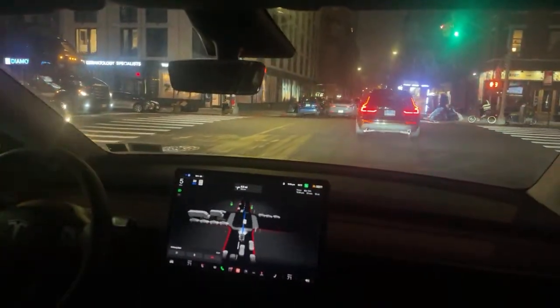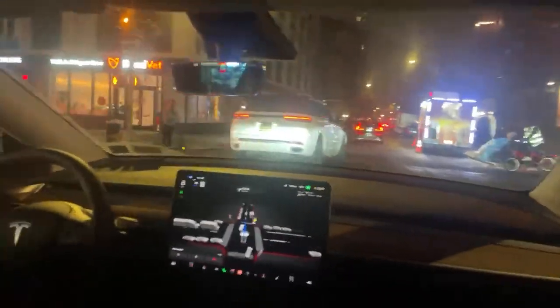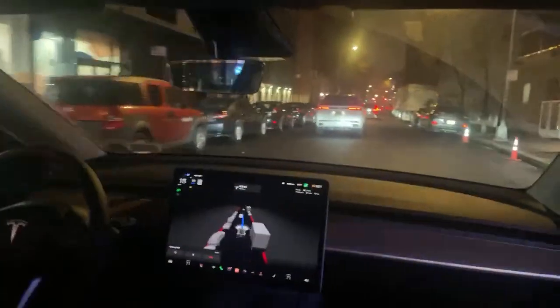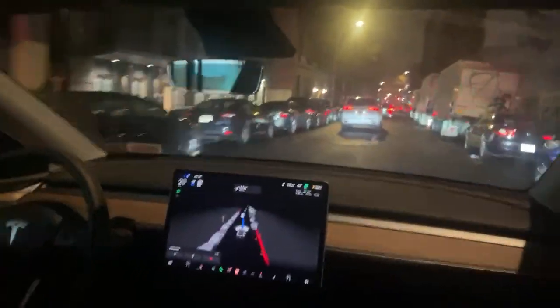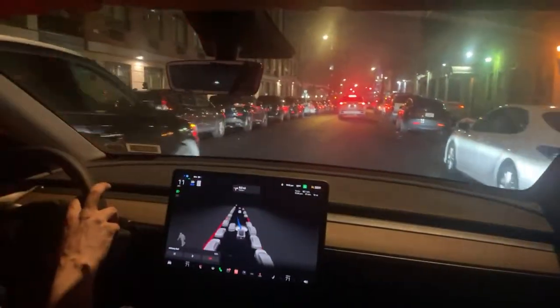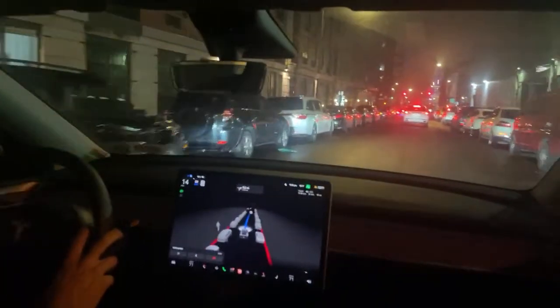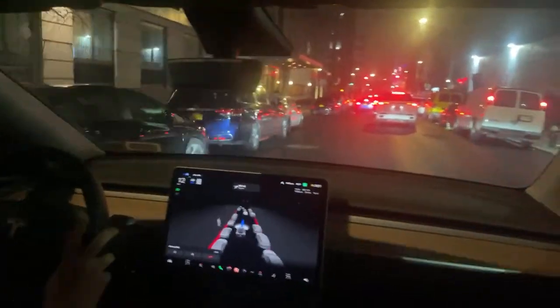Looks like we're waiting for the person in front of us. I'm going to give it a little power right here because there's an ambulance coming. All right. I took my foot off the accelerator. And you can tell when we have that blue line, we're in full self-driving mode. Going around a double parked car there. You can see how it slows down.